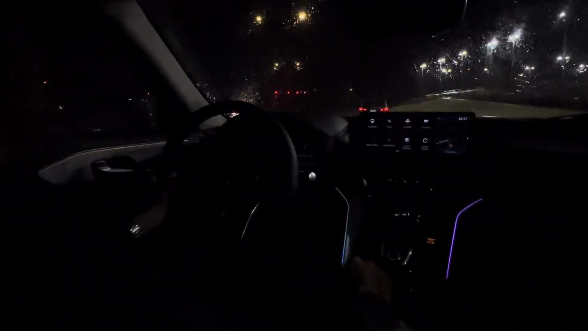The Type S will have the head-up display, 360 camera, heated steering wheel, heated rear seats. I'll be making a video on the A-Spec and the Type S as soon as we get some of those in stock.